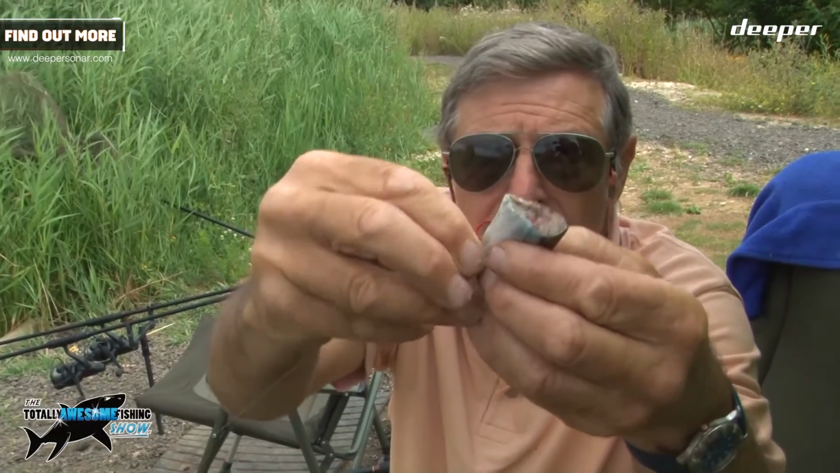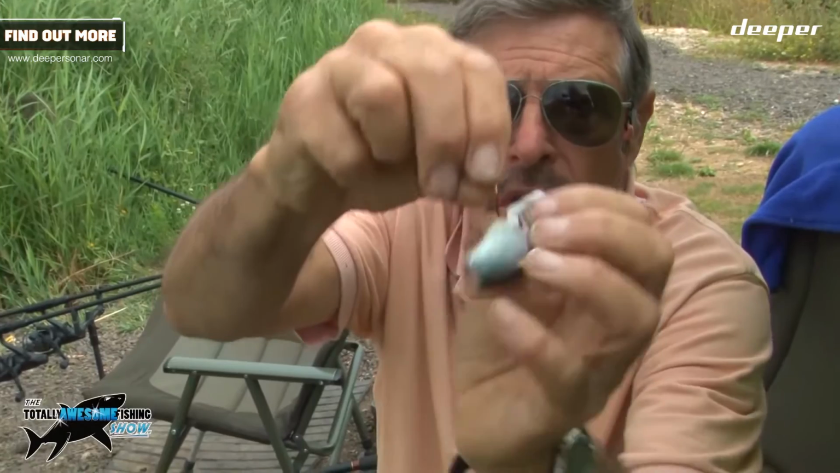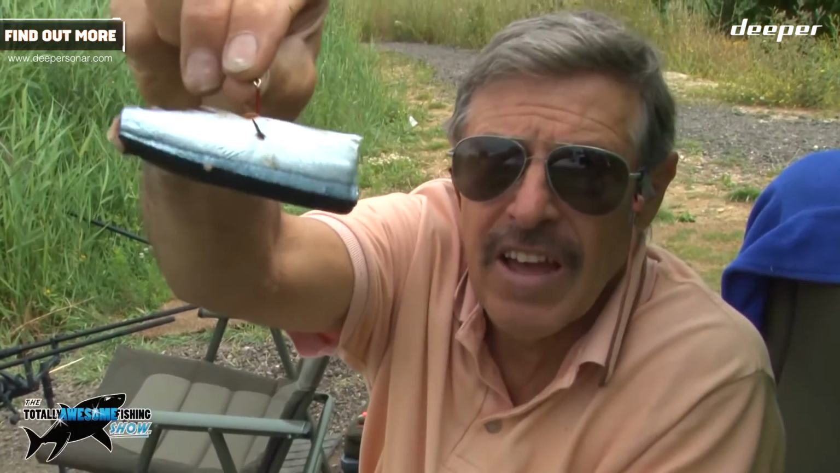I just nick it through there. Now it's quite a wide gape hook, and it's just hanging like that. Dead simple, just free lining. It's laying on the bottom. And next phase is, how do you set your bobbins up?